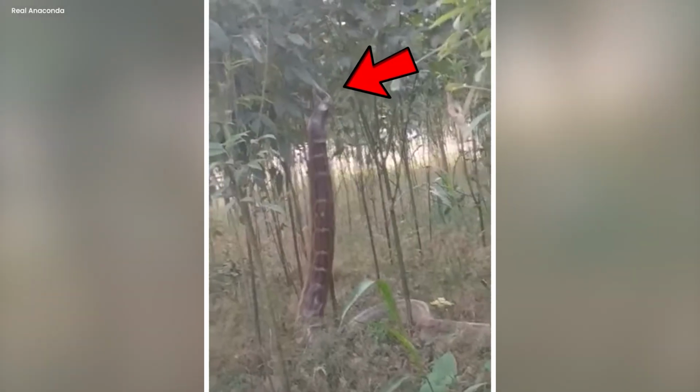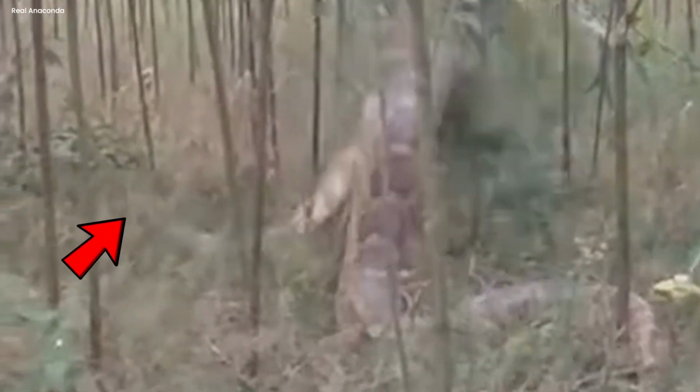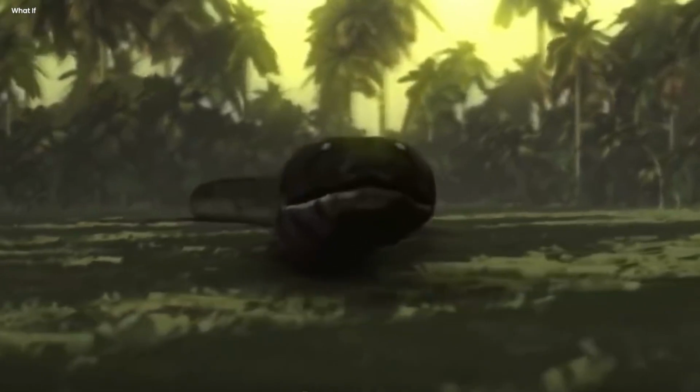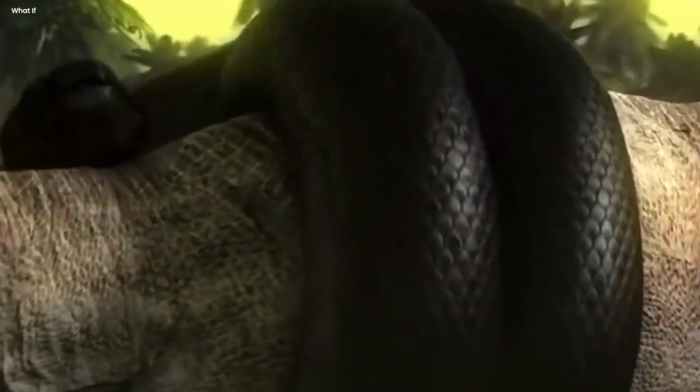And that right there, looking at this particular anaconda, just shows you how incredibly powerful and dangerous these creatures can be. The tree can't even handle the weight of the snake as it tries to slither up it. Man, I'm relieved that Titanoboa is extinct. Can you imagine what could have gone down if they were still around?